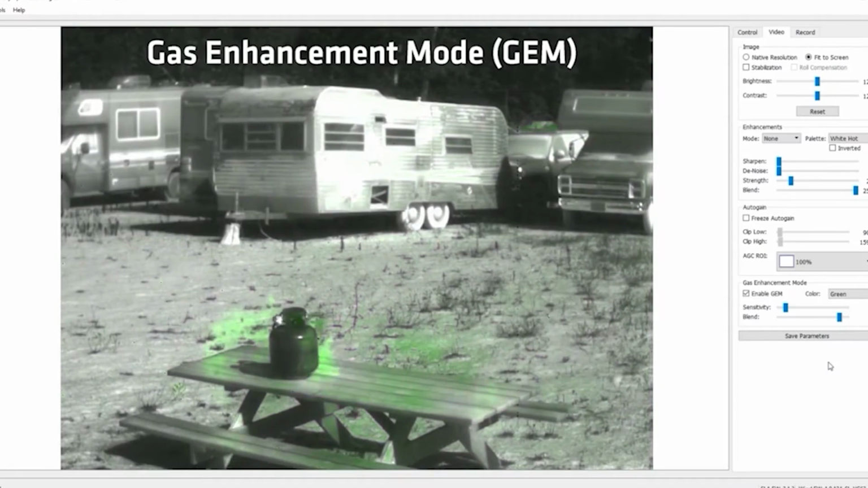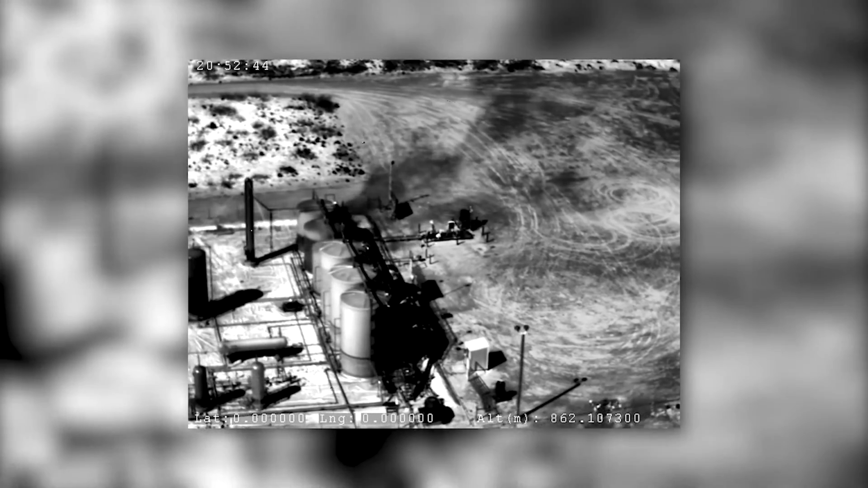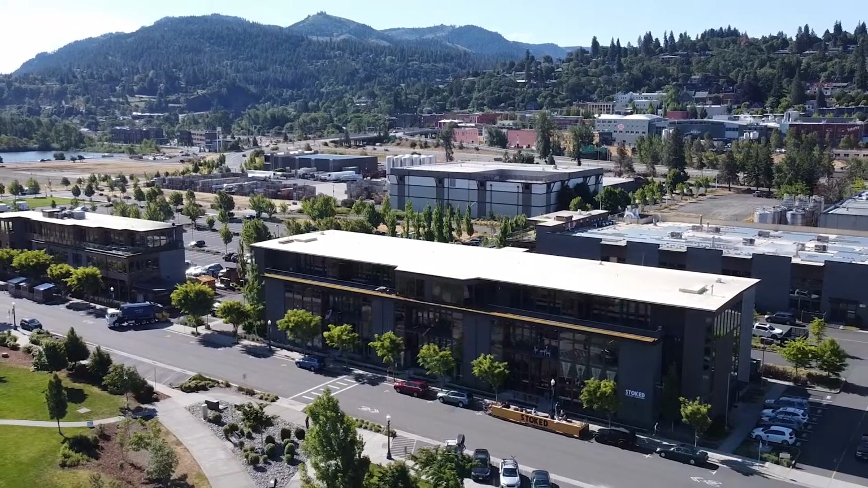The use of optical gas imaging cameras is important because it allows people to detect and visualize these gas leaks that they otherwise would not be able to see with their own eye. It gives them the idea of how large the cloud is, what the size of it is, how it's moving, where it's going, so that they can get people out of harm's way.